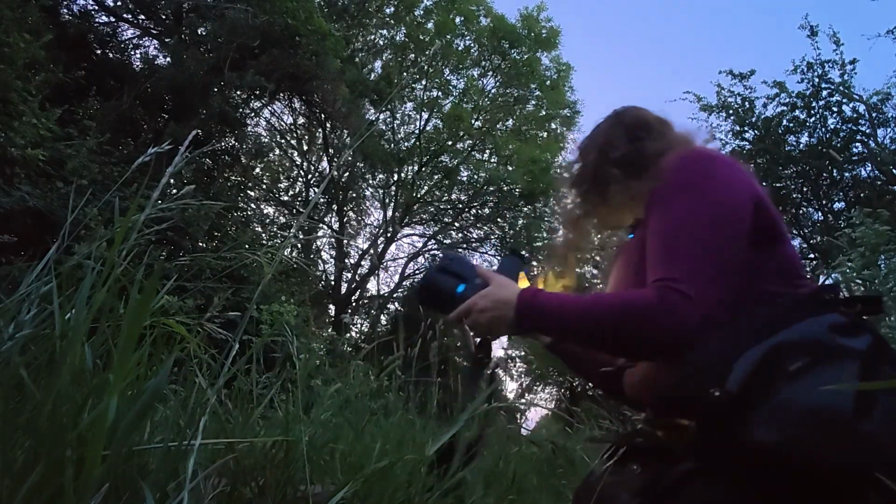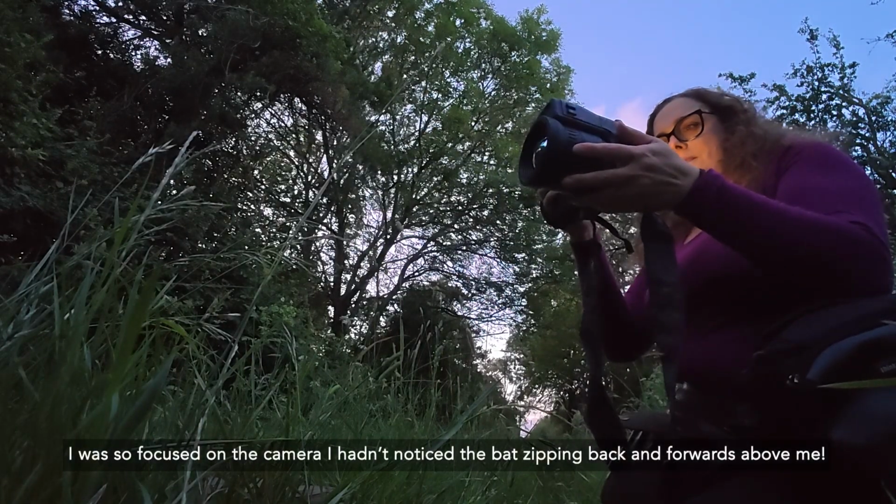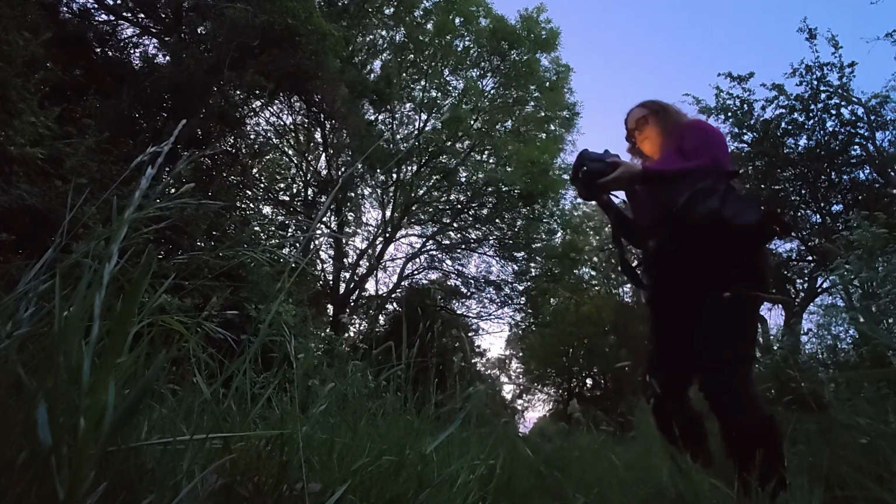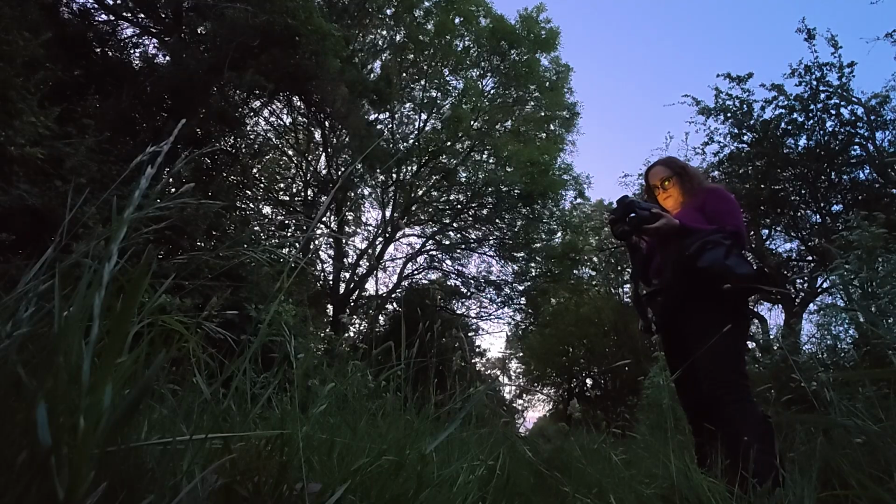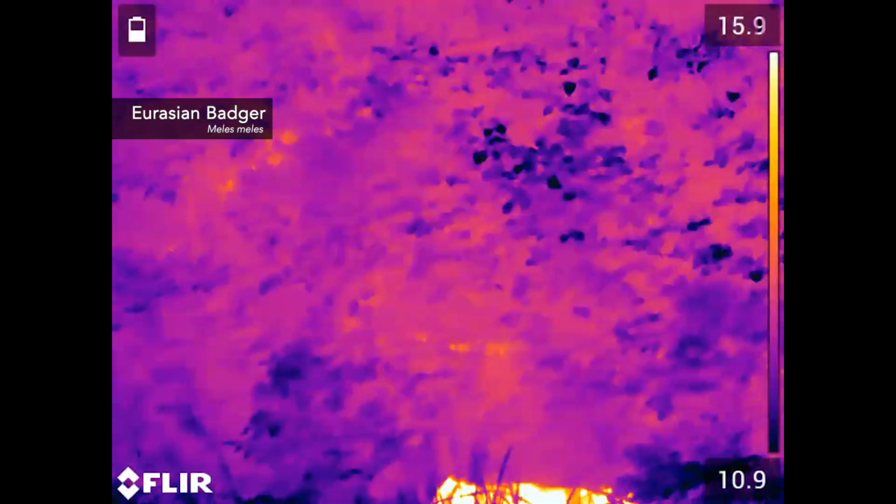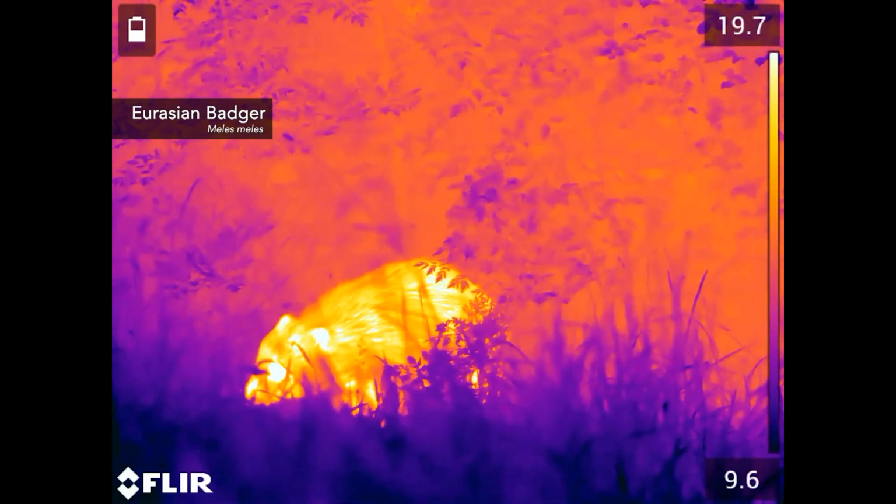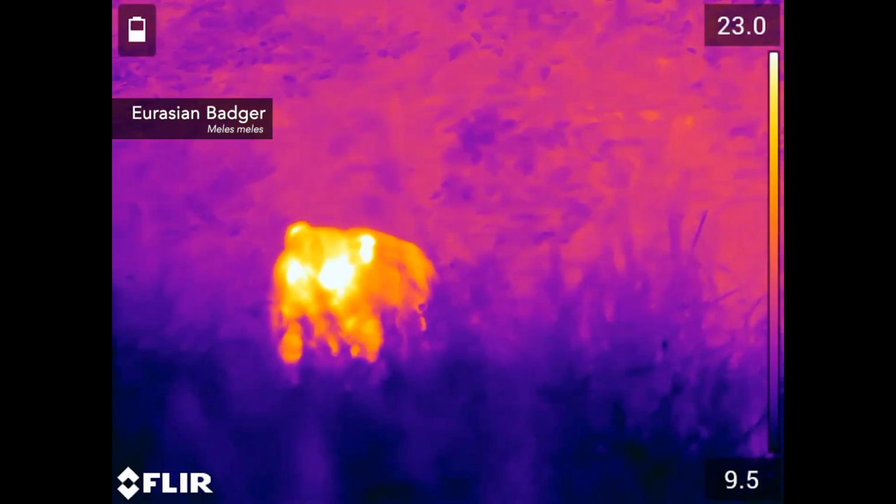When I eventually got back to the camera, it started having a bit of a moment after I'd switched the batteries. So I had to faff around a bit to get it going again. And then I heard something on the other side of the bushes. But I was very glad I got it working again, because it was then that I met Bruce. This was a much closer encounter with a badger than I had planned on having this evening. But thanks to my thermal camera's antics, it did mean that I got to show you this.